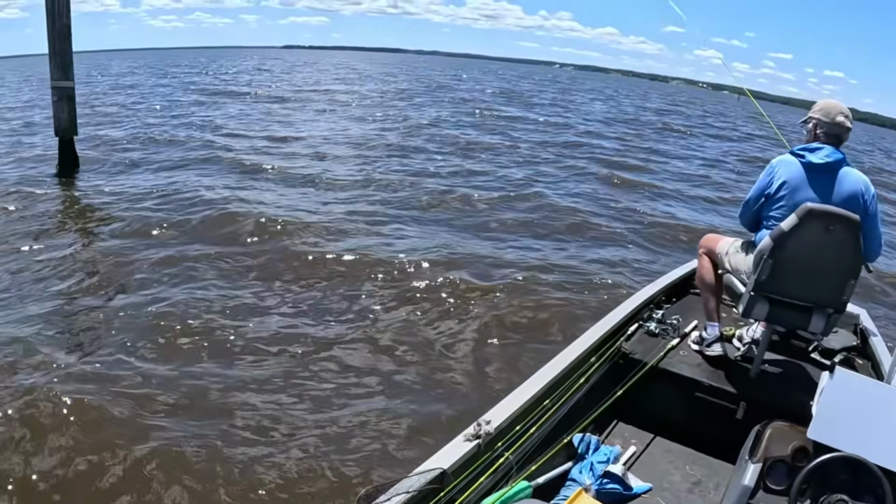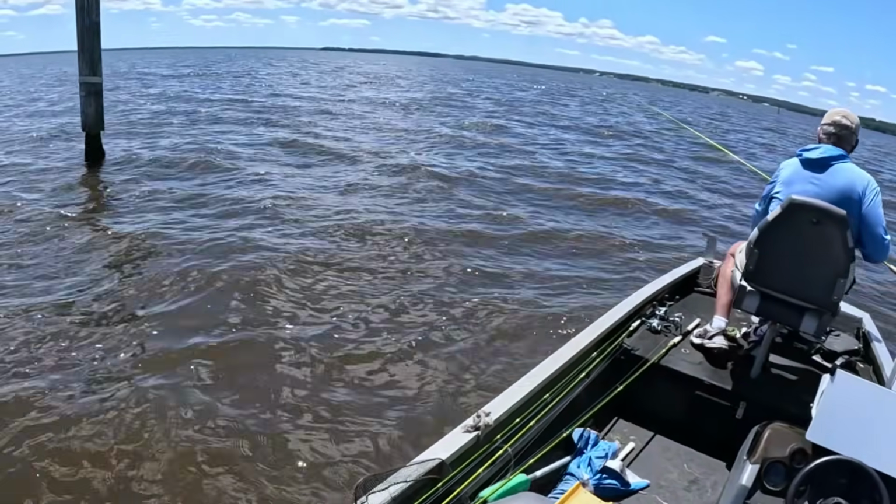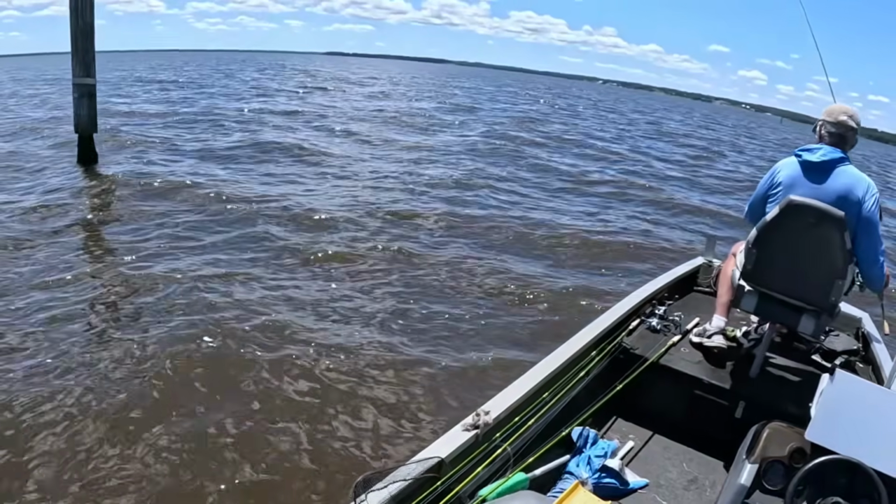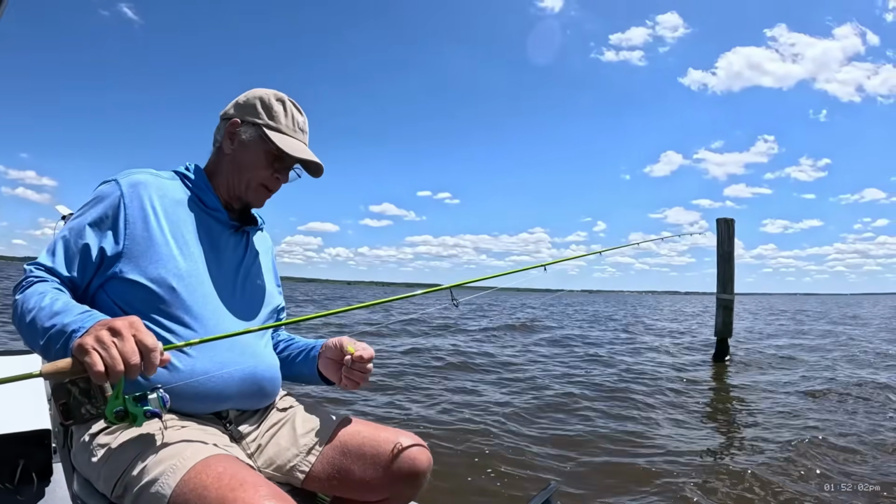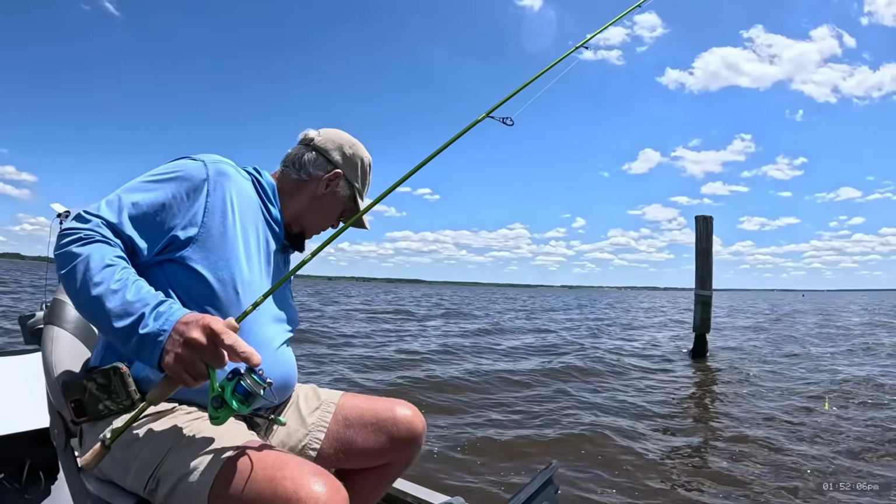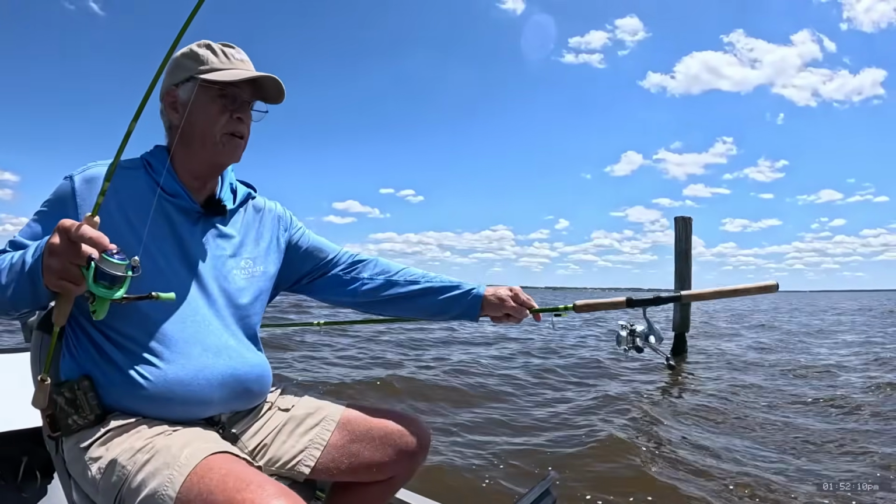Tell y'all what I'm doing, I'm switching a lot. The fish don't seem to want to really get after it there, so I'll throw the underspin a few times, and I'll change to a plastic jig, a Wild Willie's, that one right there, and catch a few.